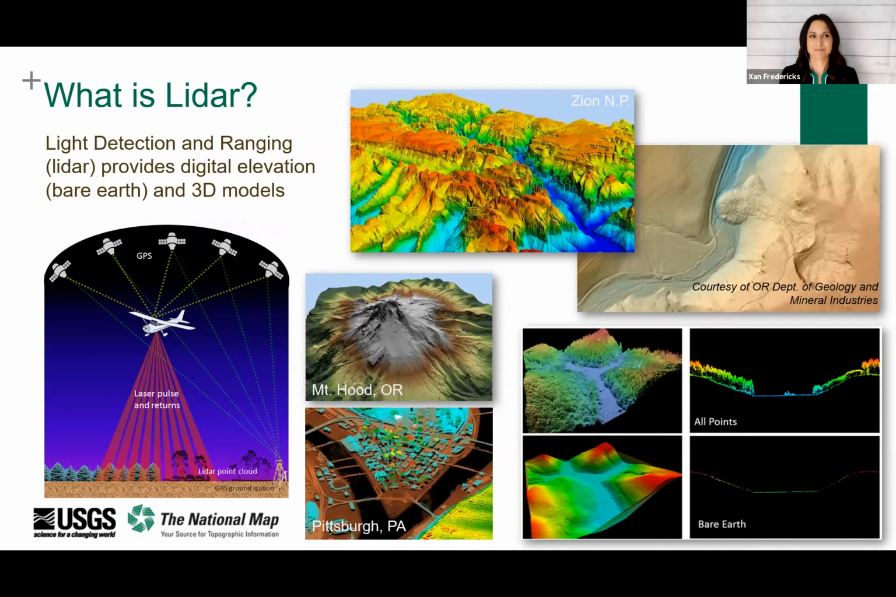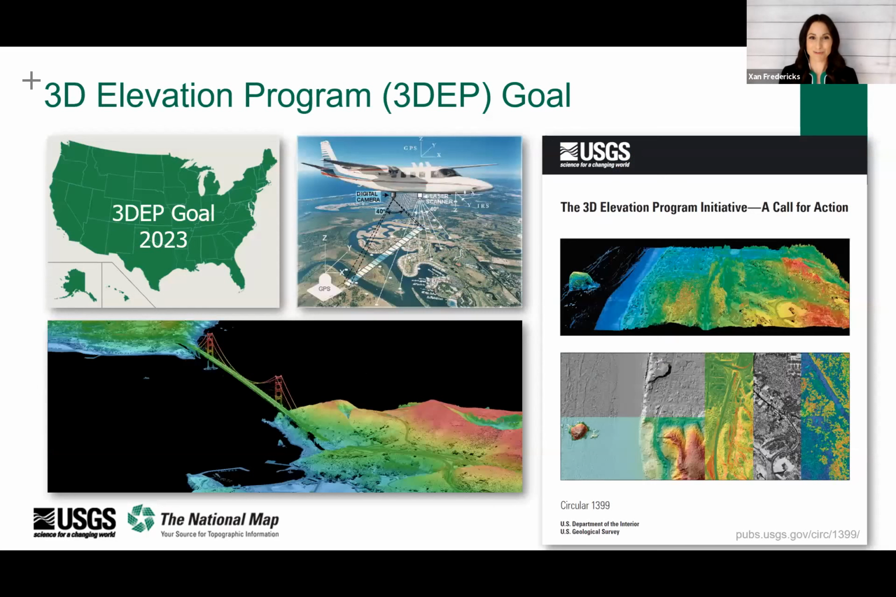LiDAR is transforming mapping by providing both highly accurate maps of the Earth's surface and three-dimensional data of all the natural and man-made features on that surface. The 3D elevation program is our effort to provide national terrestrial elevation data. And this plan was vetted across the community and published in the 2014 3DEP call for action. Our goal is to acquire national LiDAR coverage by 2023 with IFSAR data in Alaska.